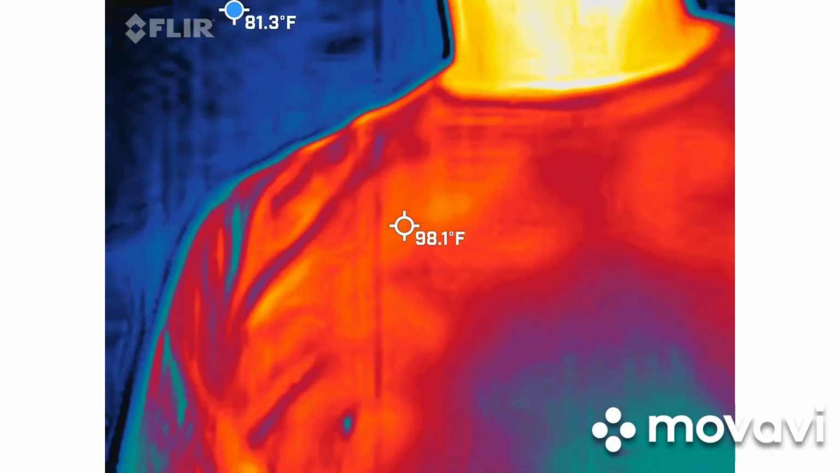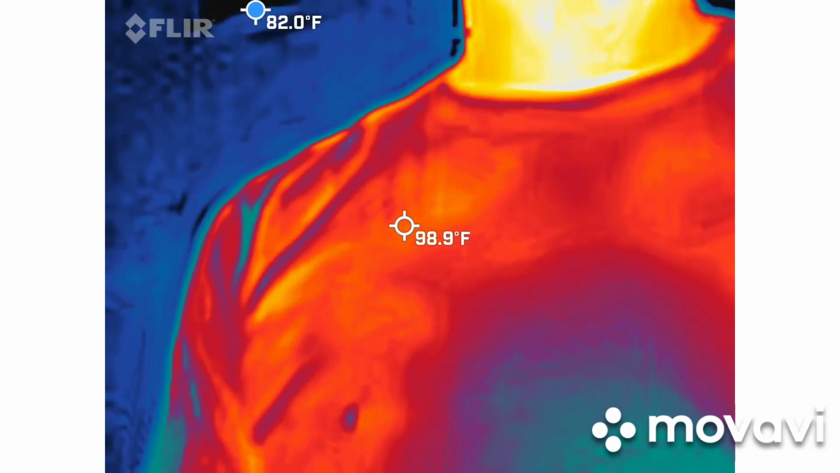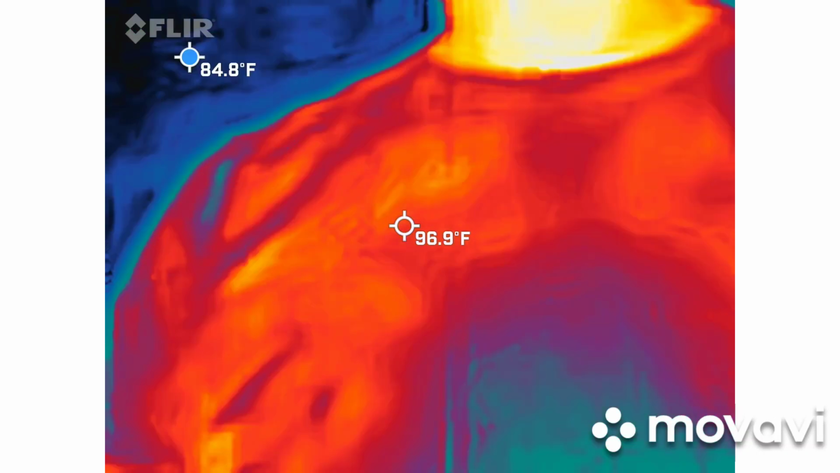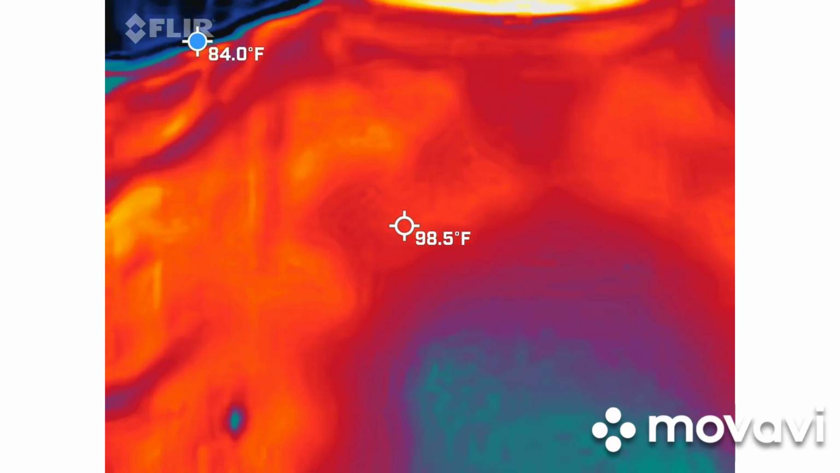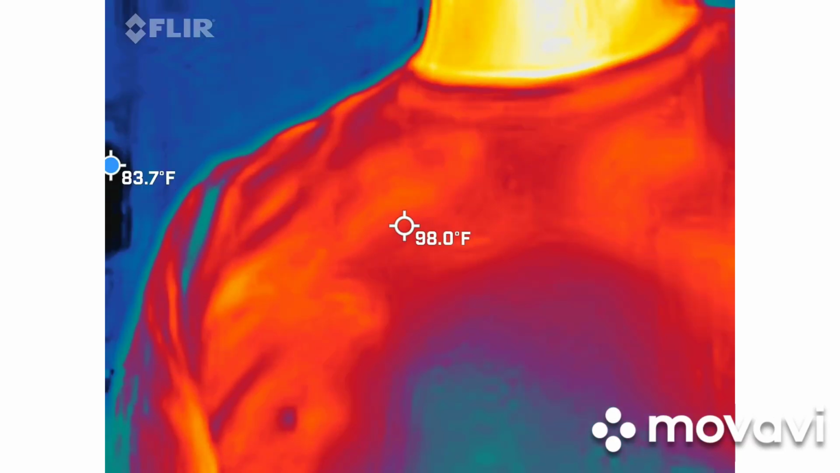Alex, this one's going to go to you, buddy, since you were spot on with what's going to happen here. There's going to be a bar on his screen that's going to help him figure out the highest and the coldest spots in the screen at that particular time. That will not be on the recording, just so you know.